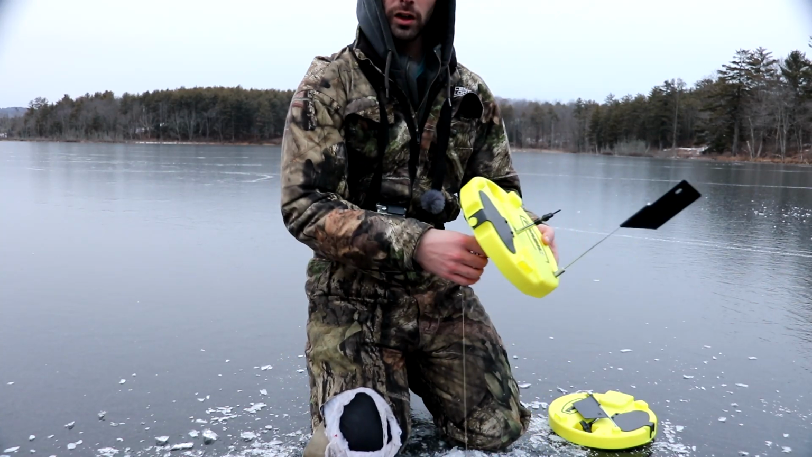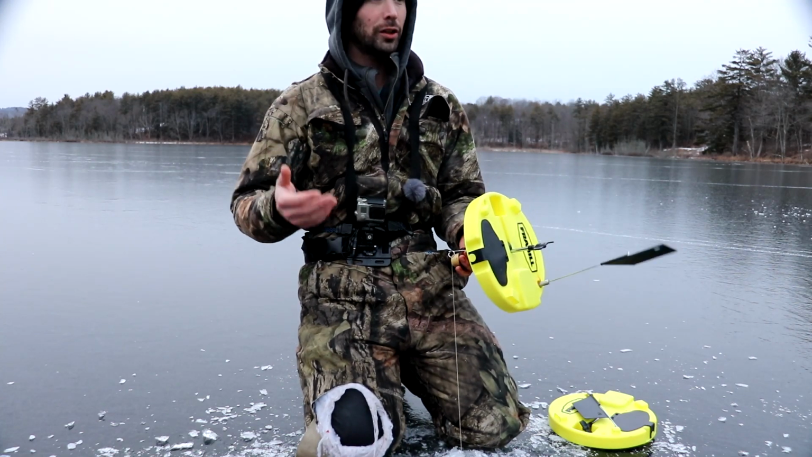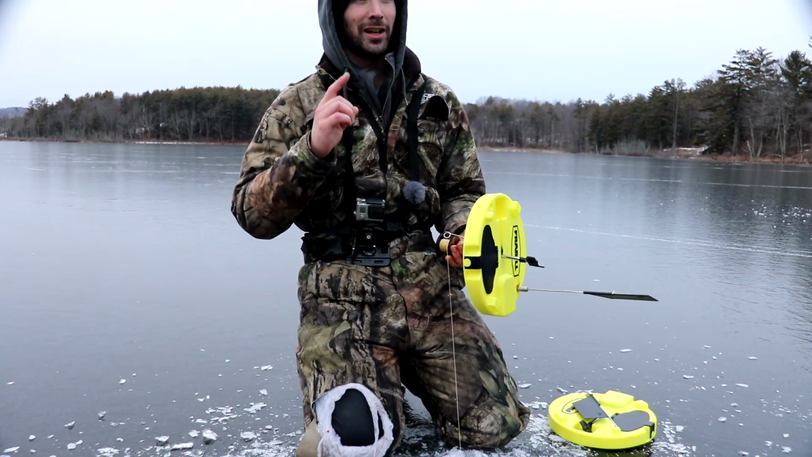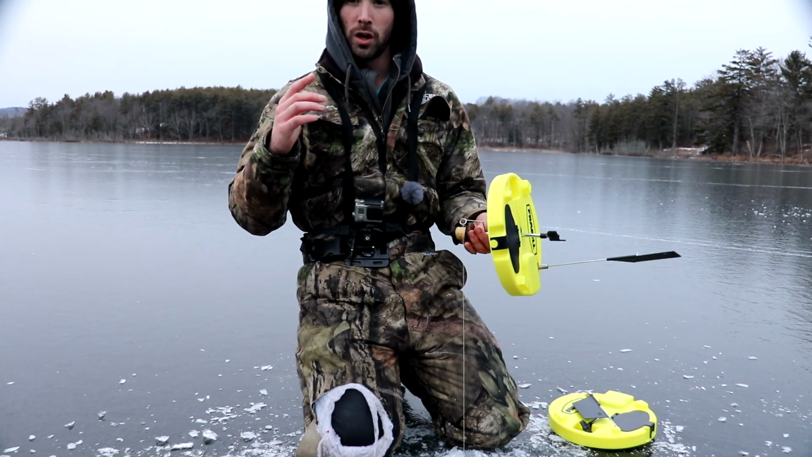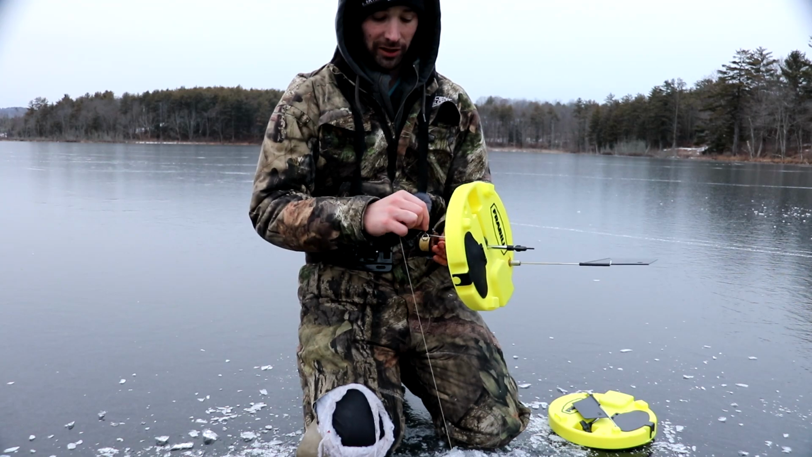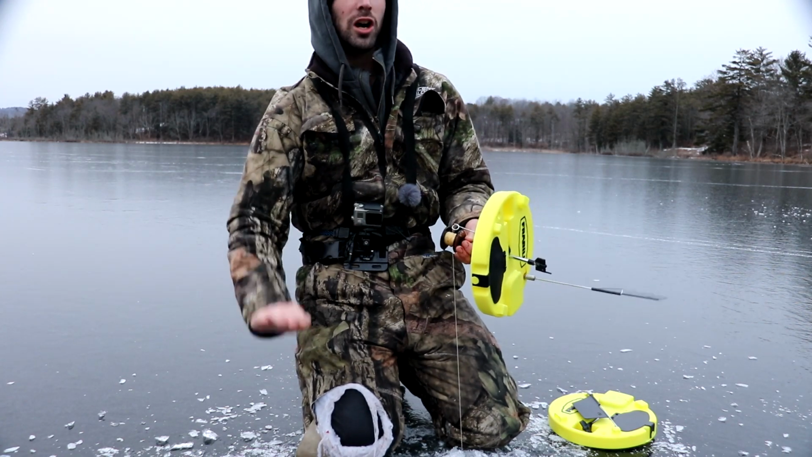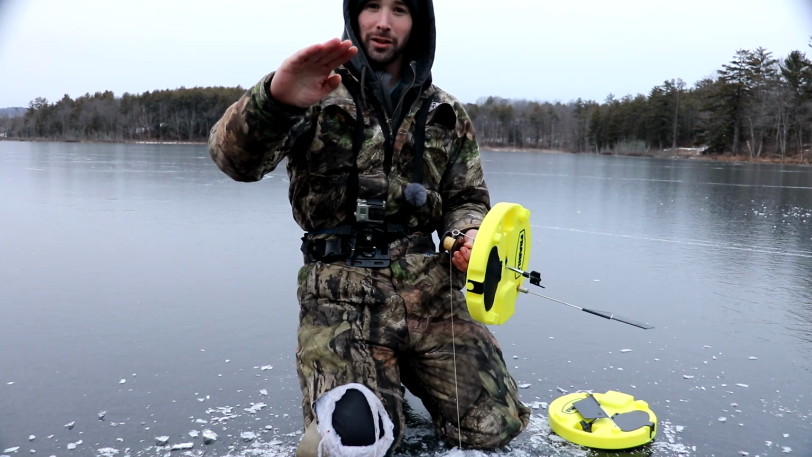But overall, I did have a pretty good night for my first time being out onto the ice, and I just have to say, using my Garmin Striker 4 was so much fun catching that bass. It was really cool watching him interact with my bait. He shot up from the bottom and just kind of nosed my bait. It feels great to be back ice fishing with my new electronics.